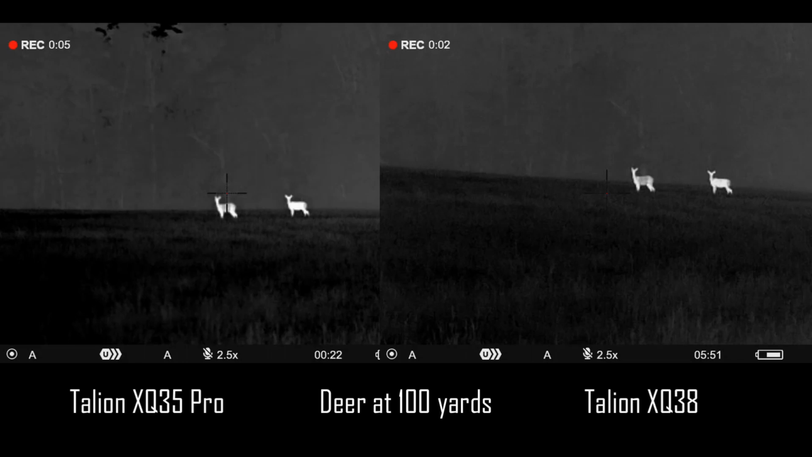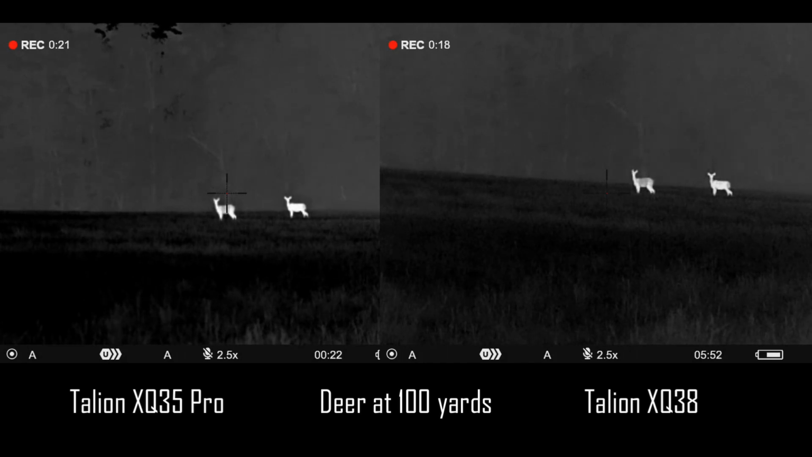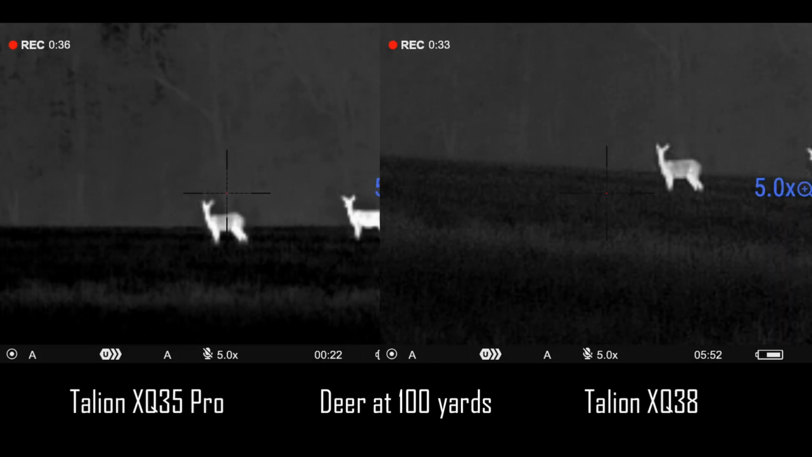Okay, so here we have two doe deer. They're at 100 yards. They end up moving out to 125 eventually here, but these two deer at 100 yards right here, and you'll notice that the image is a little bit harder to tell the difference at this range. So these two scopes really start to set themselves apart at longer distances, but at this range, these two scopes look really similar. Both contrast and brightness settings are identical here. They're both using the ultra mode. You see here I go into the 5x mode.